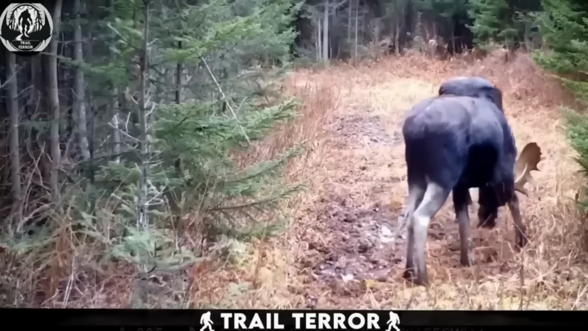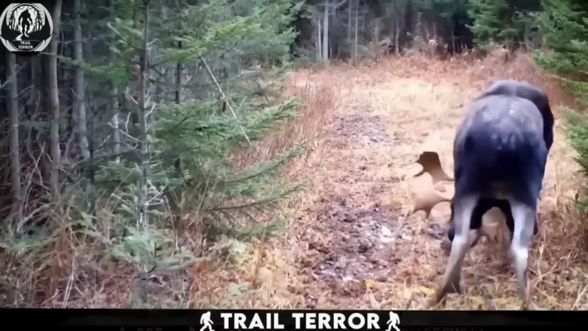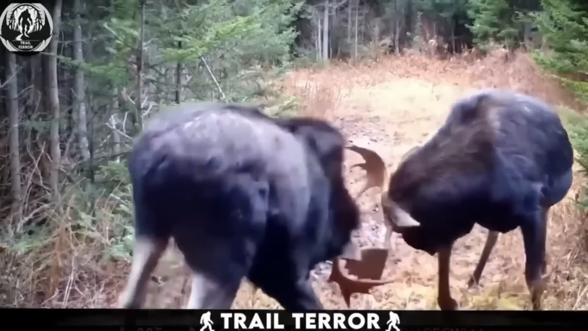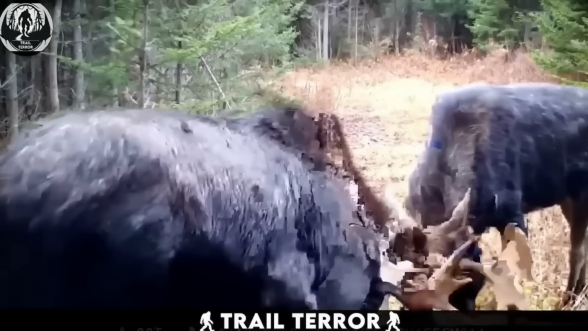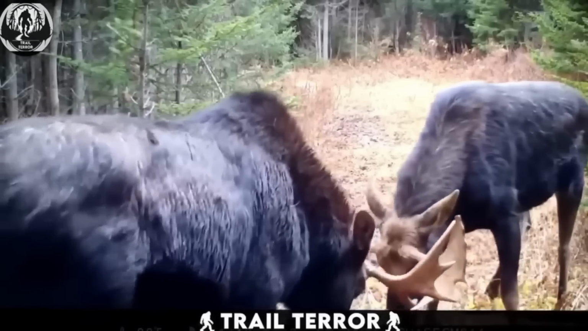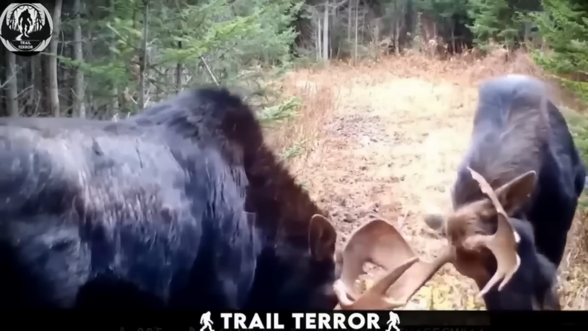The forest is the home of animals, where they do everything that is natural to them. Sometimes their actions are captured on camera. This footage was captured either by someone present near these bull mooses or by a trail camera placed in proximity to them. The bull mooses, with their large horns, are depicted fighting in the footage.